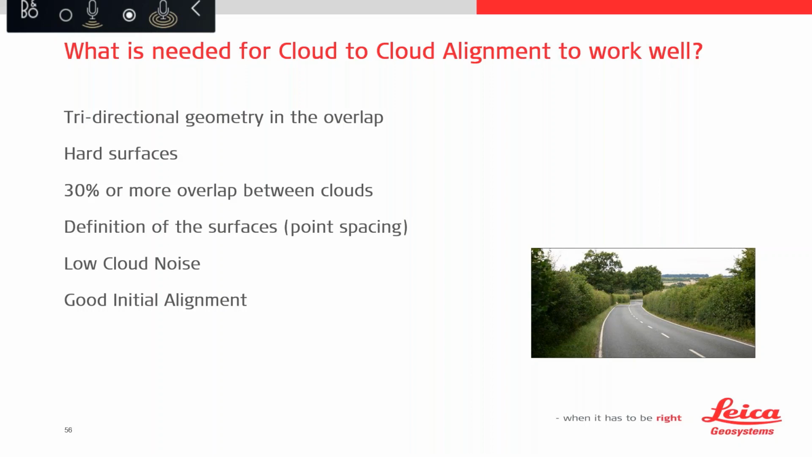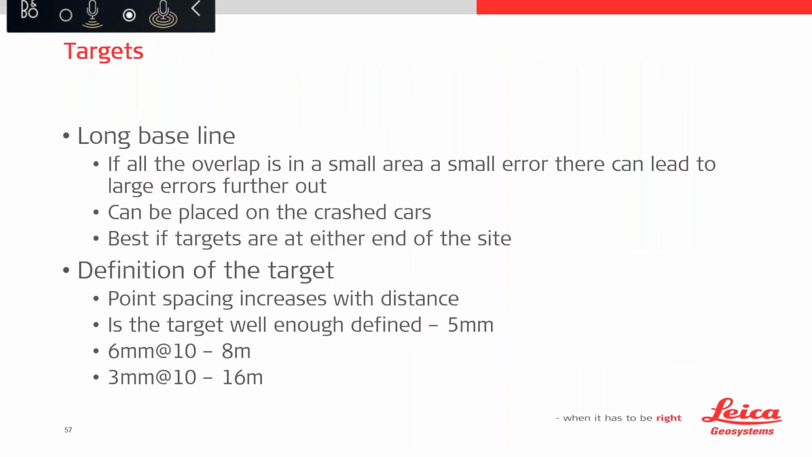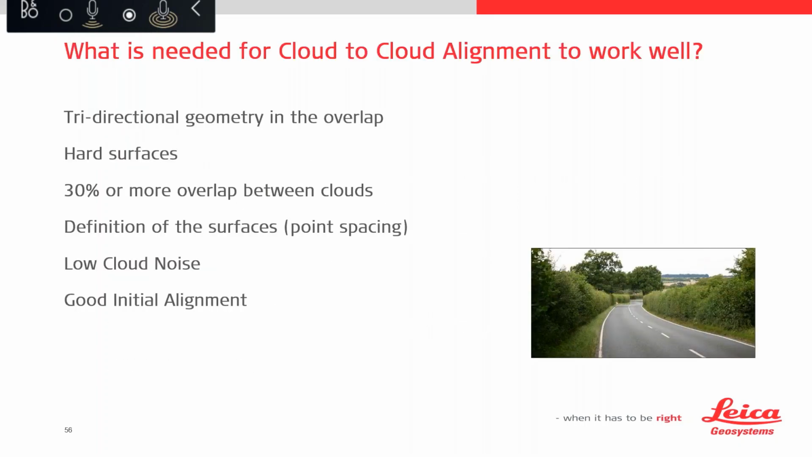We'd also like 30% overlap between our clouds, and we need, as I said previously, a decent definition on those surfaces. So the point spacing needs to be somewhere along about 5 centimetres for it actually to be useful. And low cloud noise, and of course our initial alignment, if that's good, then it means that the cloud to cloud has got a better chance of coming together as well.